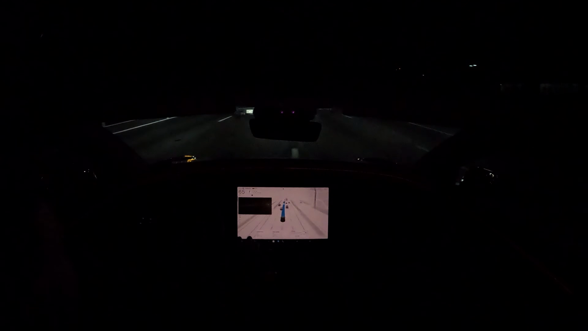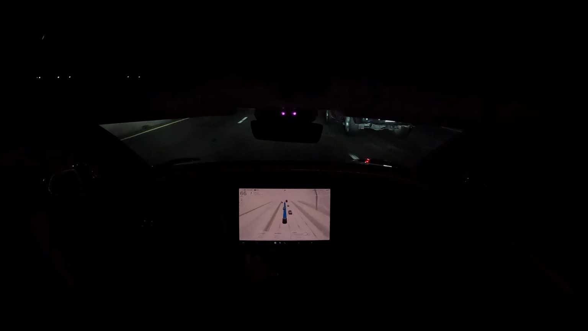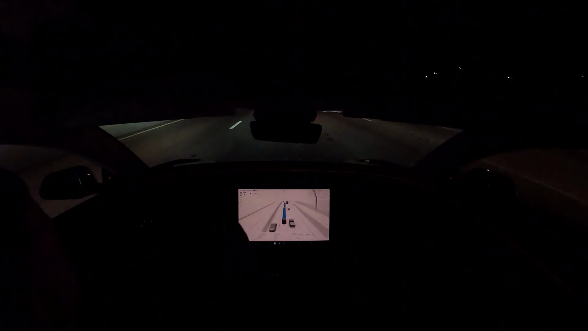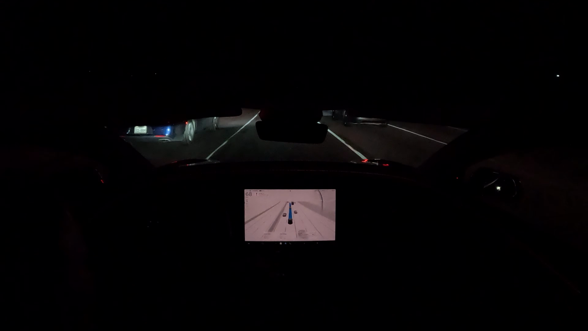Right, so one of my favorite things. In this lane here, we had slowed down to 64 miles per hour. And the Tesla says, no, thank you. Changes so that we can get back up to the speed limit.